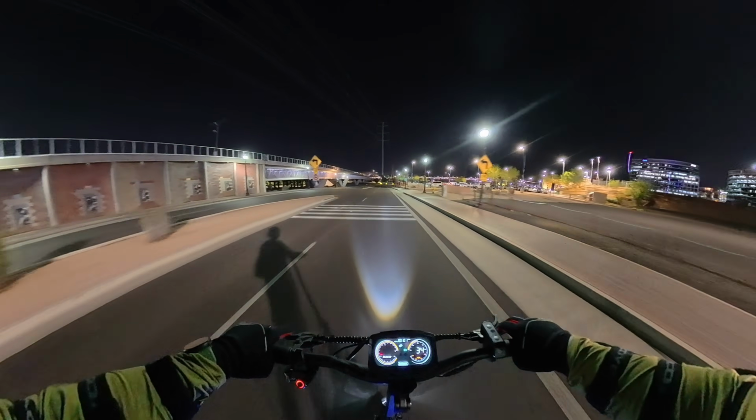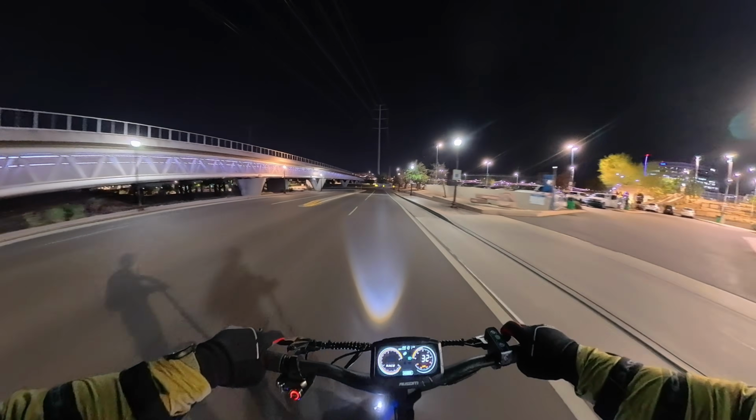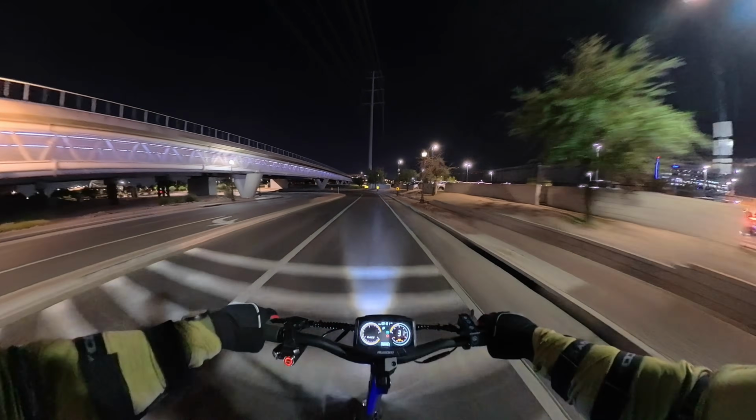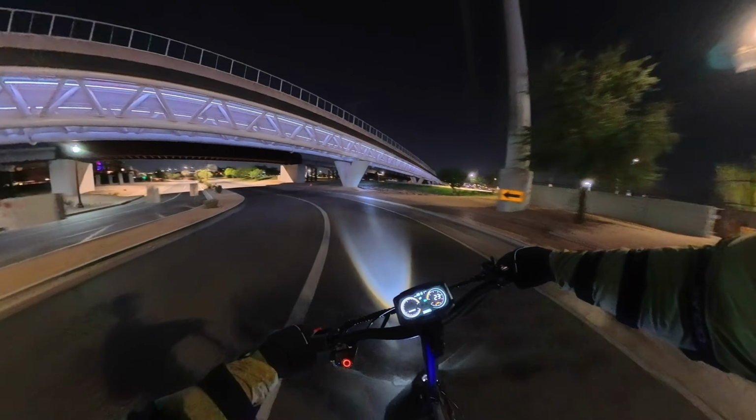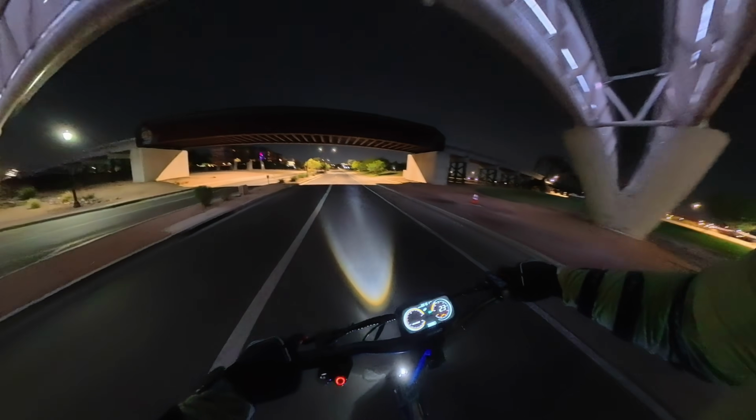Come in through here. Nice little tight curve in the road. And we can let it rip.